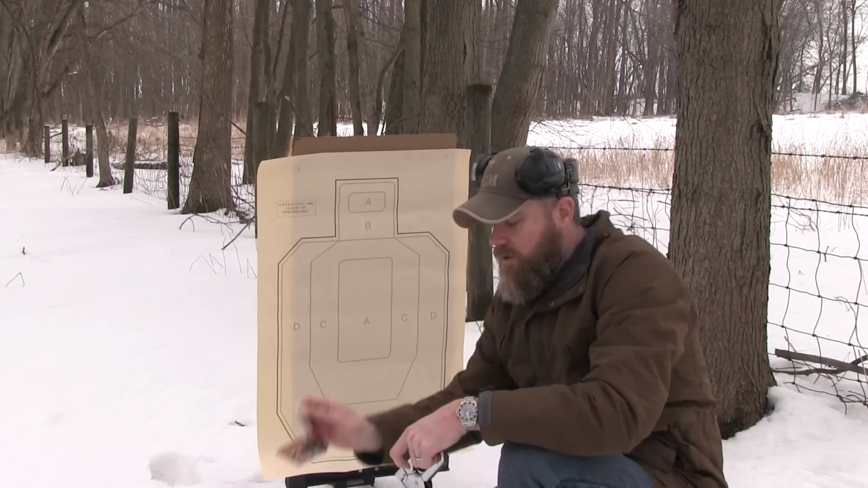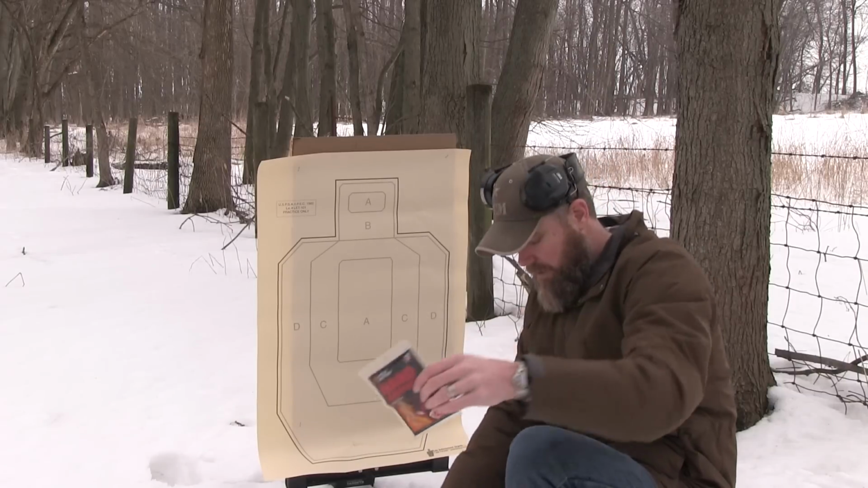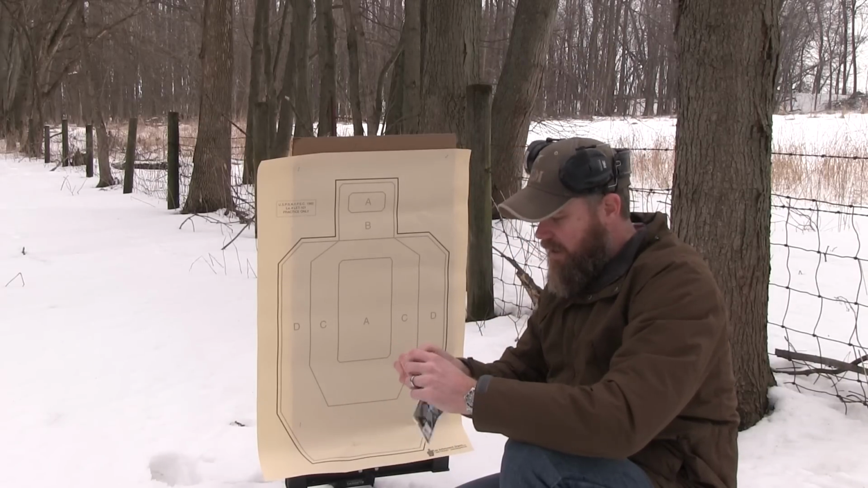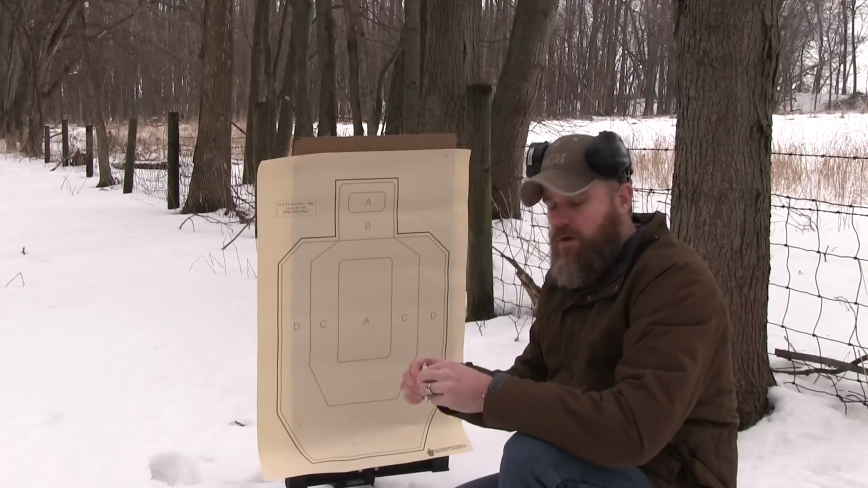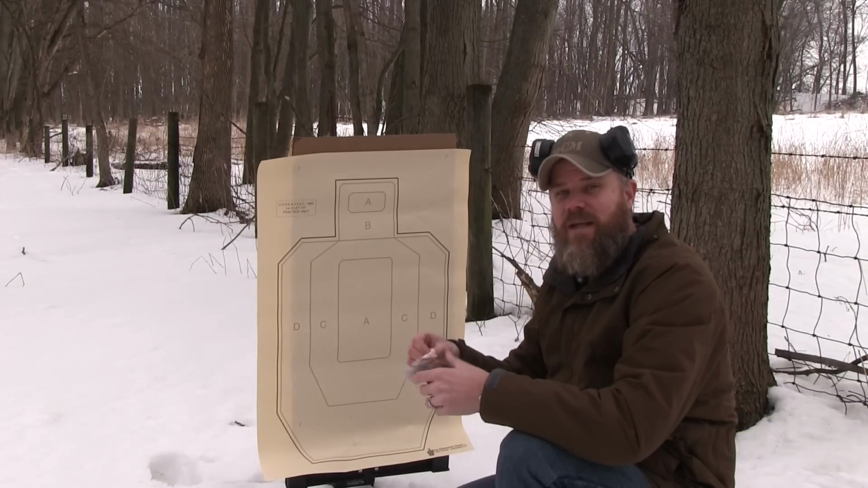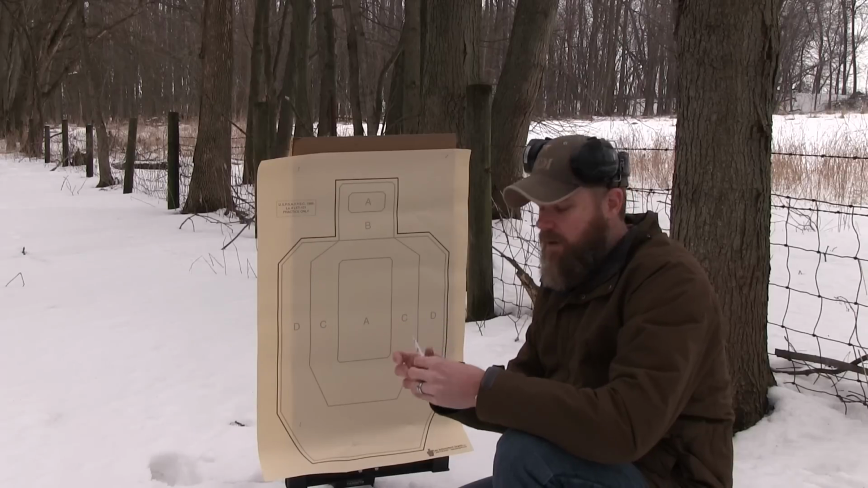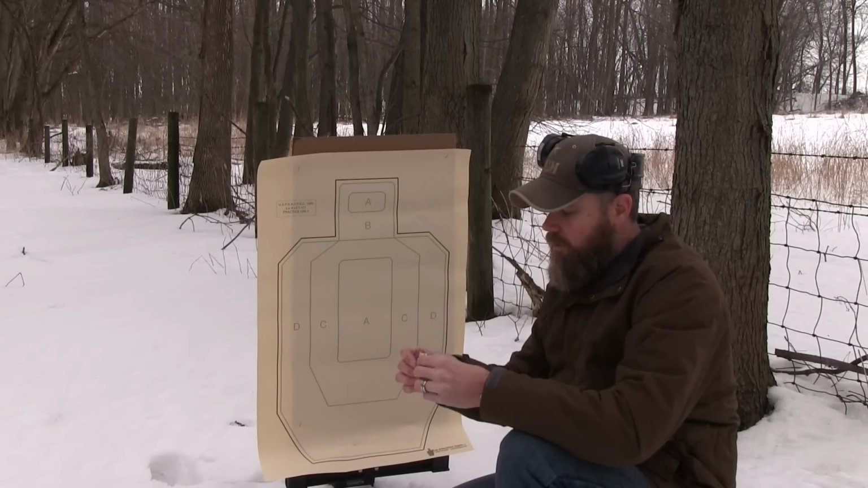To give it a heat signature or something to aim at, I have some of these little hottie hand warmers. These things are tremendously useful here in Indiana in the cold winter months, but they're also useful for thermal imaging sights when you try to get them sighted in. So you take these out, you expose them to air, and they warm up. You typically put them in your gloves or your boots or your pockets to keep yourself warm on cold winter days.